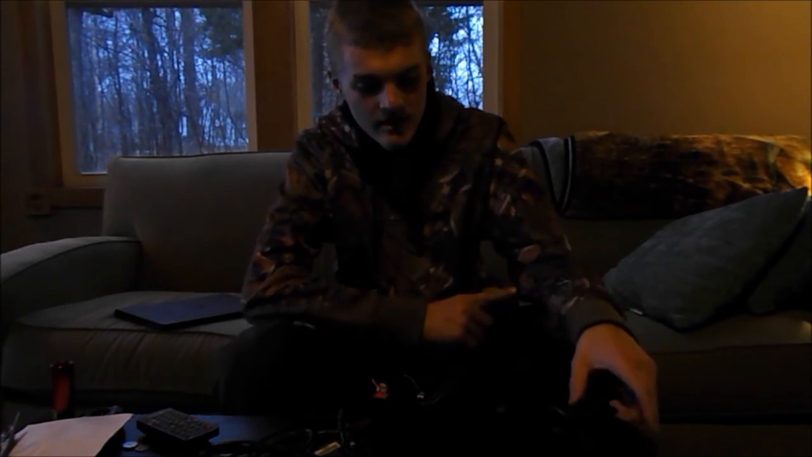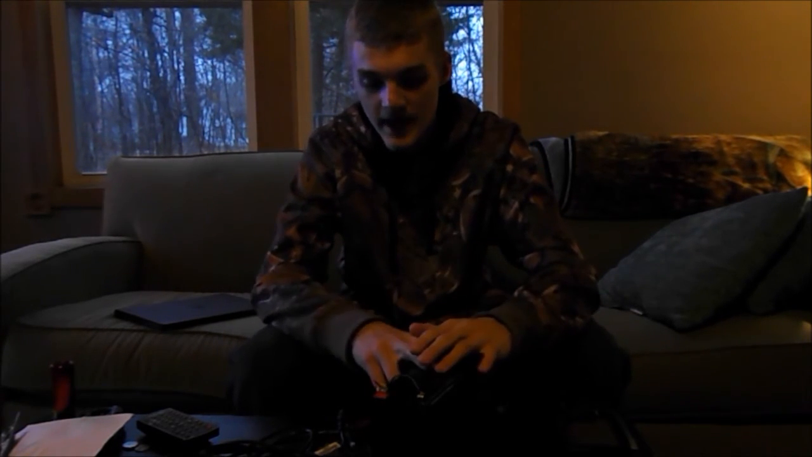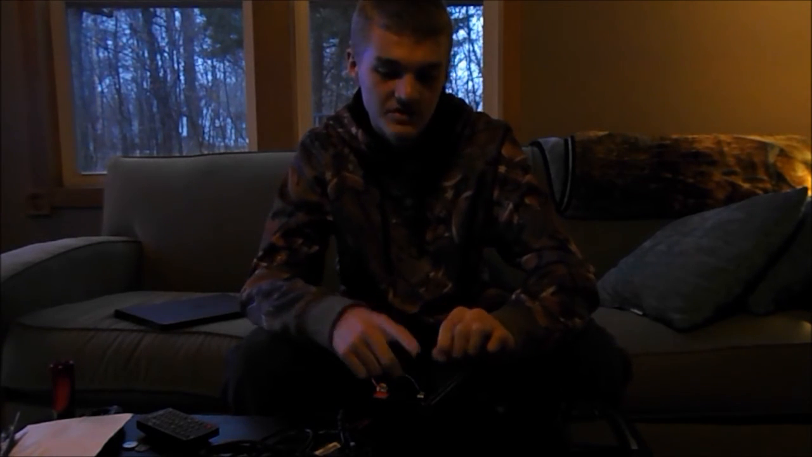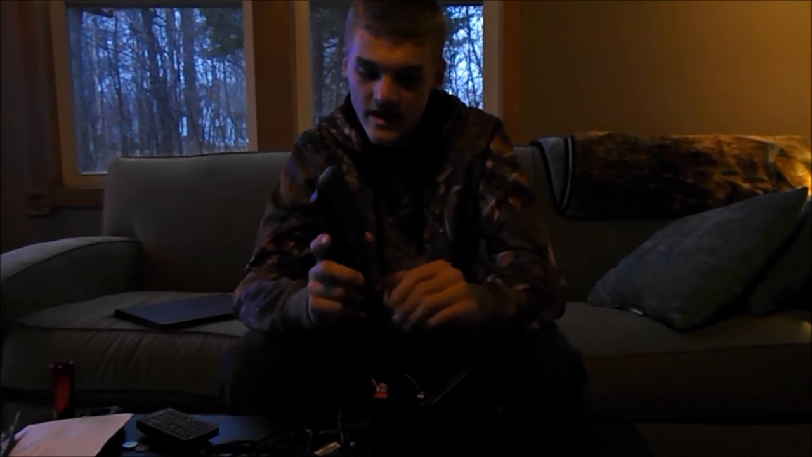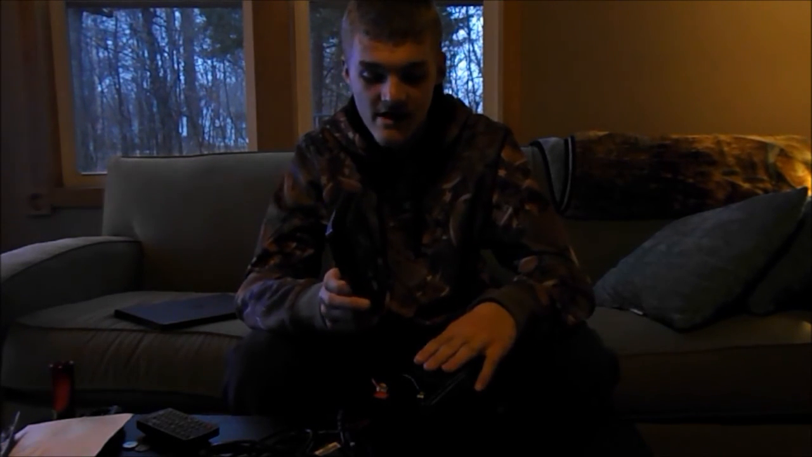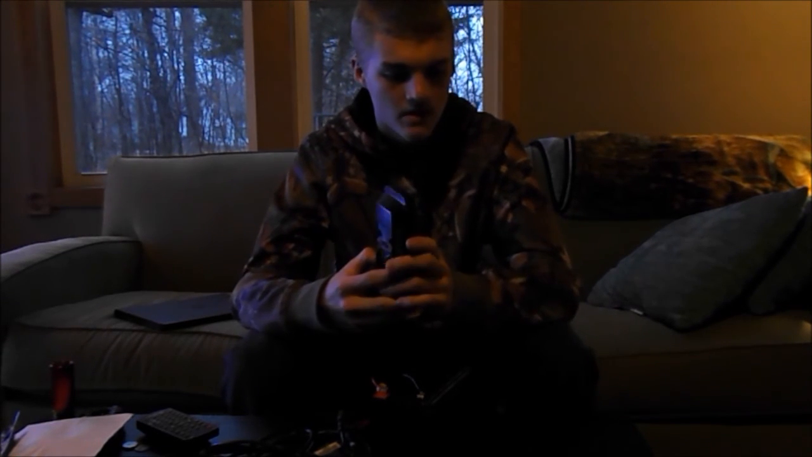I'm always messing around on it, and it's always on. If I'm moving between different fishing spots, I still keep it on so I don't have to turn it back on. So it uses like no battery, and I don't know if it's just the product or the battery that I have, but that's another bonus to this.